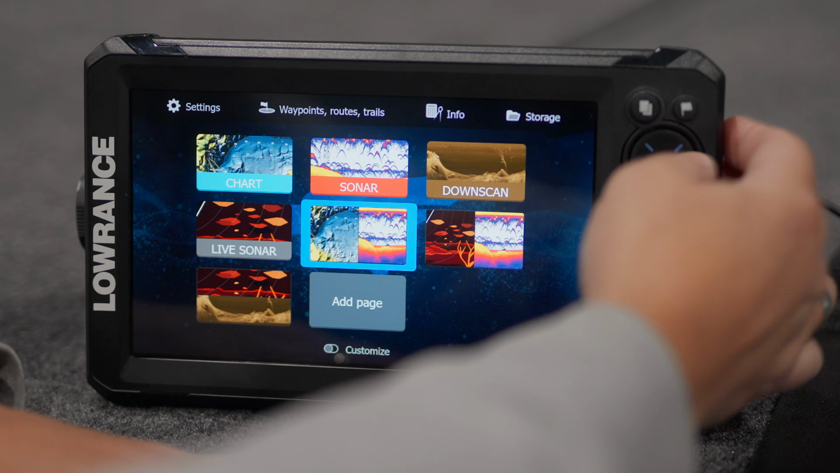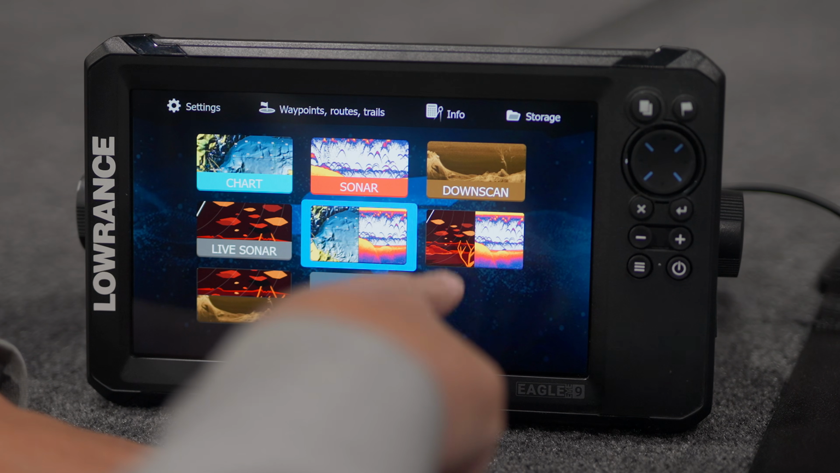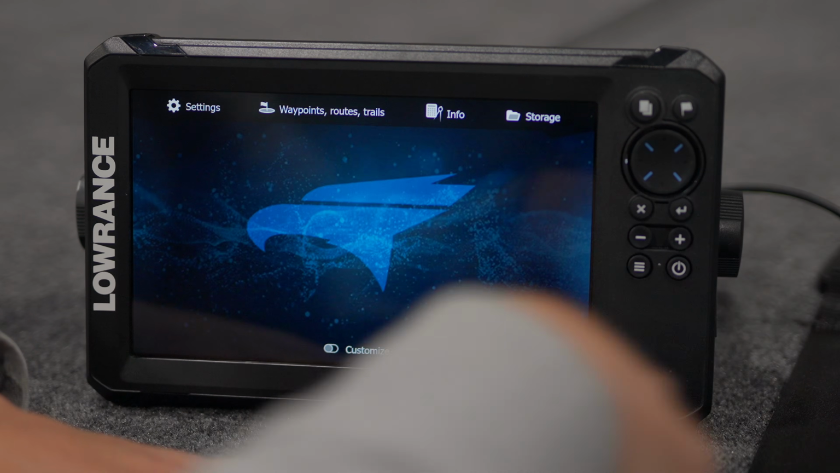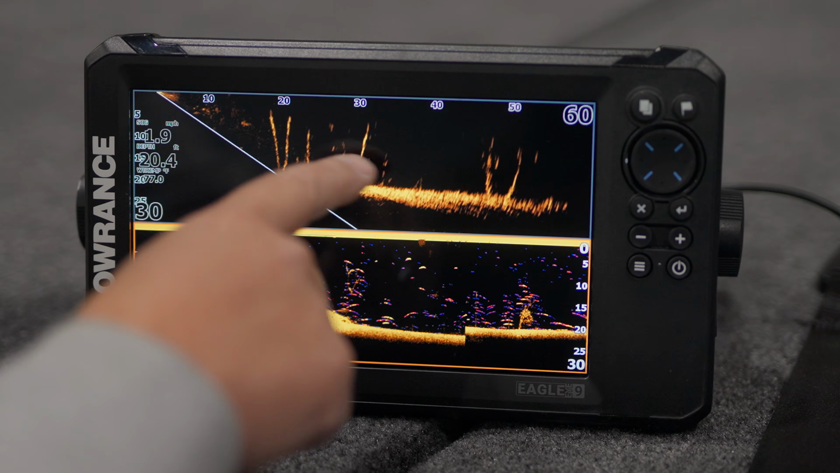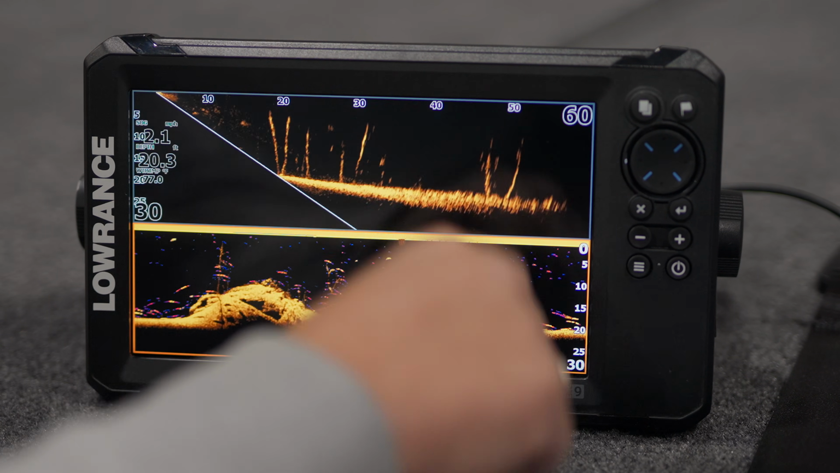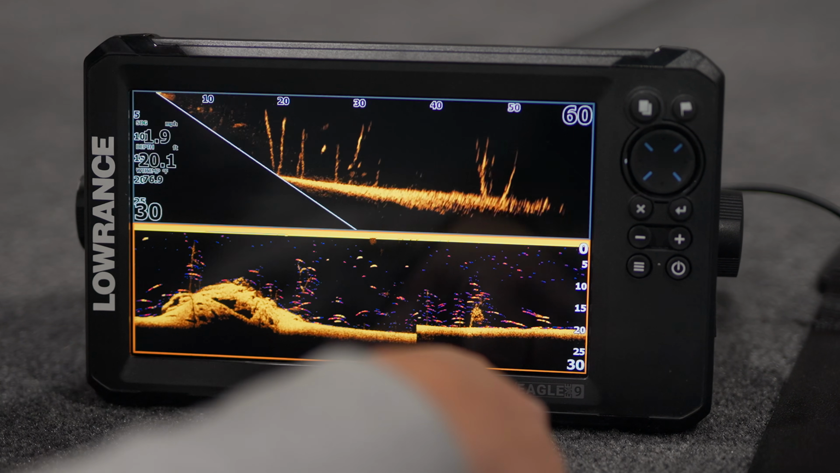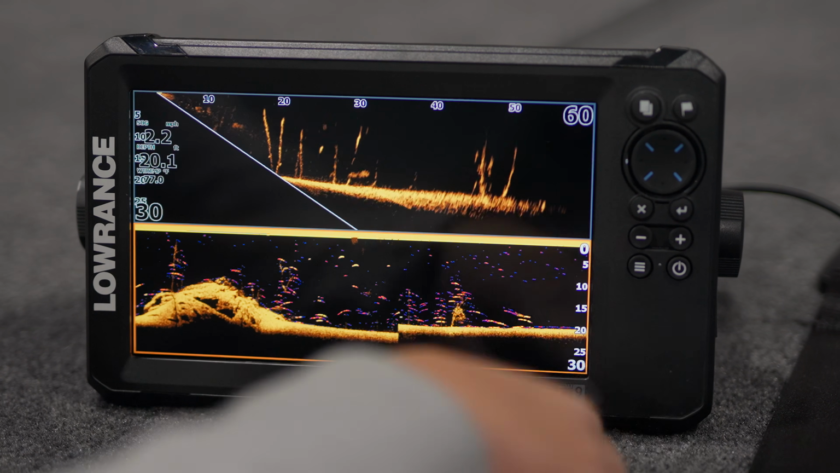Let's get into, so as you can see, some of these preloaded ones, they've got mapping in 2D. We've got live sonar in 2D. This one, we've got live sonar and down imaging. The nice thing about this, from what we can tell, is that our live imaging, we're still getting a full screen. So we don't have that black space that we had when we split screens with our Active Target 1s and 2s. So that's kind of cool. Obviously, the reasoning being it's a smaller beam. So that's a pretty cool setup.